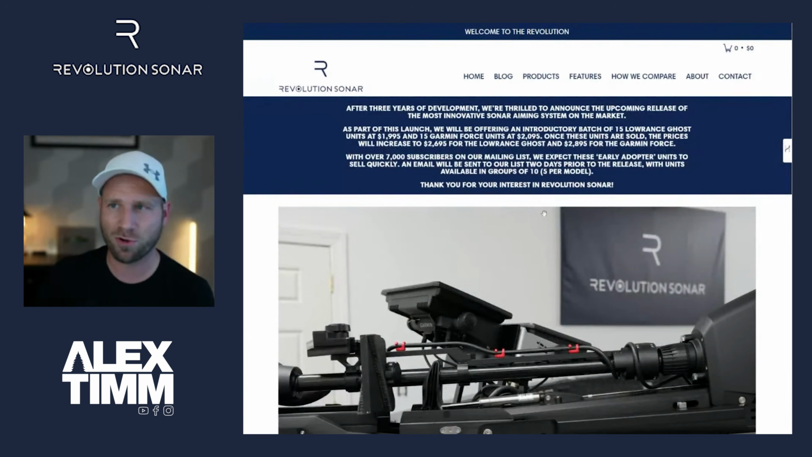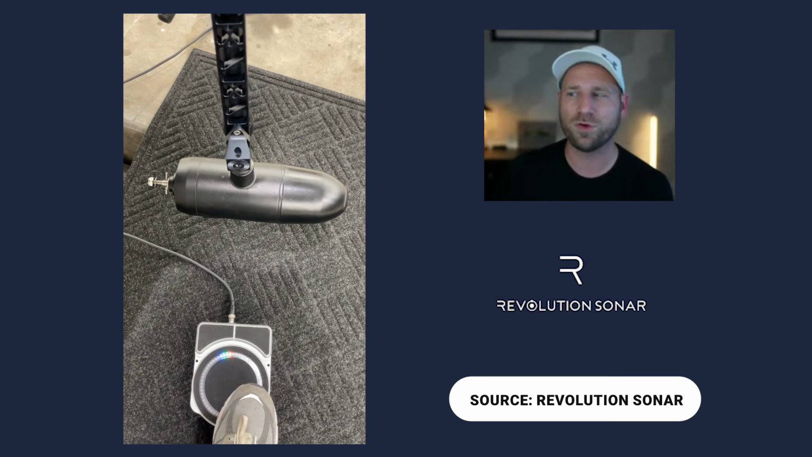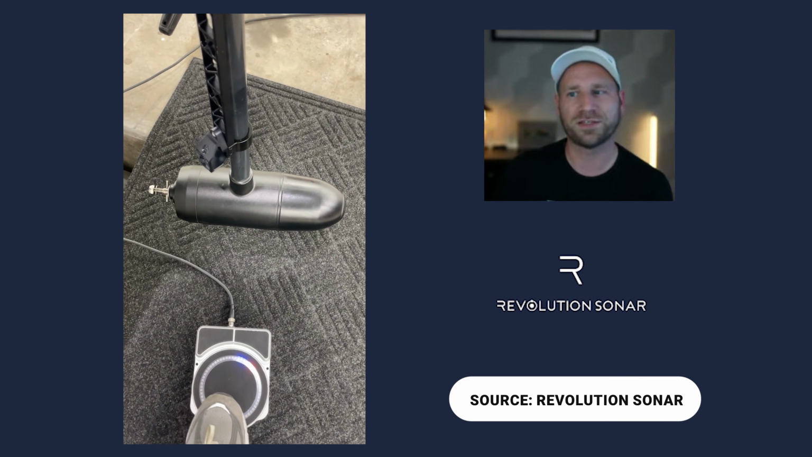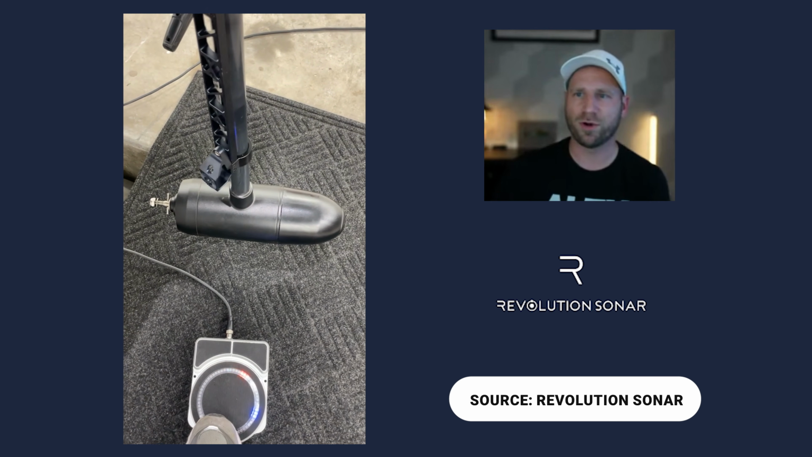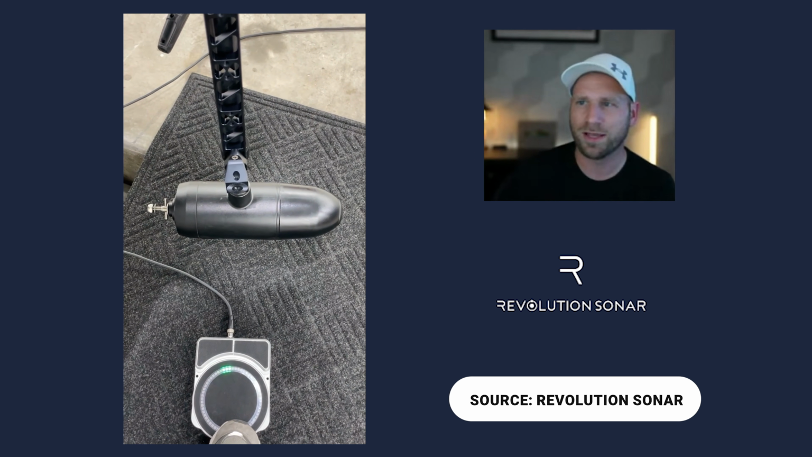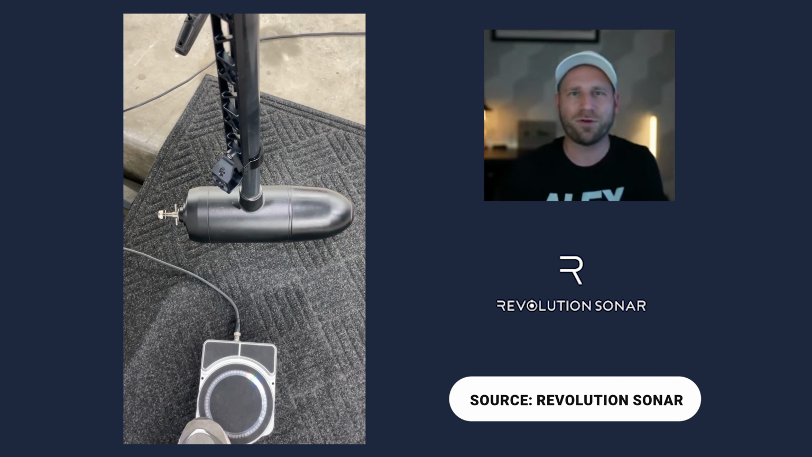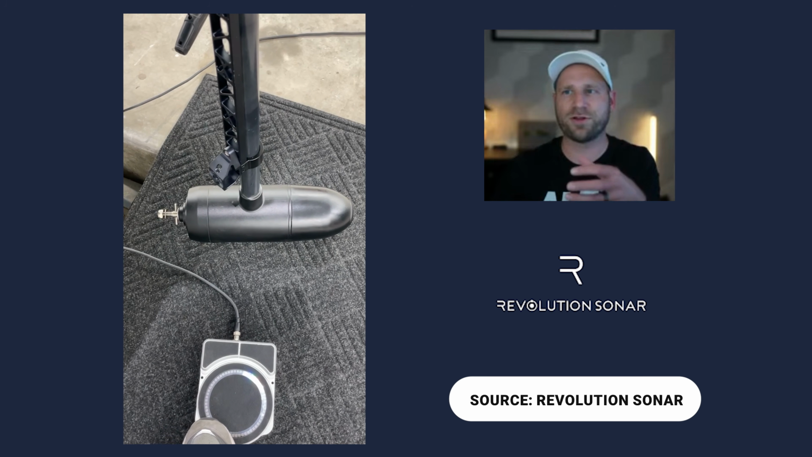So it's the Revolution Sonar. It is essentially, think of it as like a foot pedal, if you will, for your forward-facing sonar. So this is a trolling motor. They've got it mounted right down here at the bottom of the trolling motor. And essentially what it does is it allows you to mount your live imaging transducer directly to your trolling motor